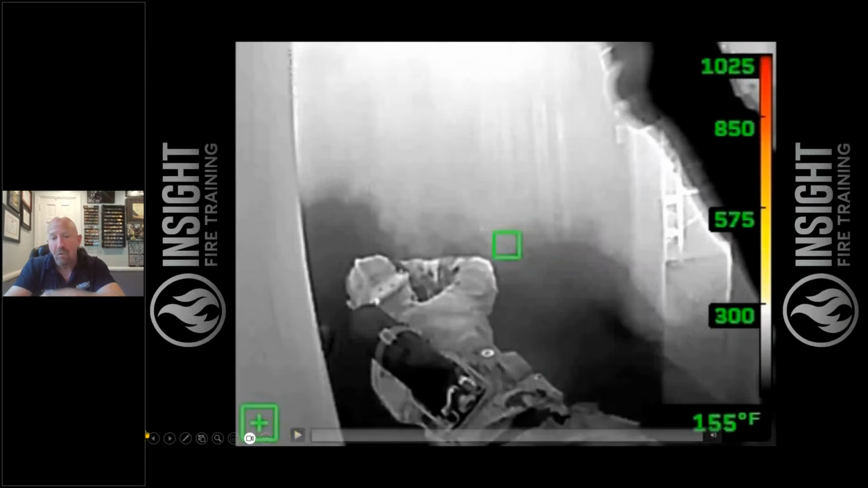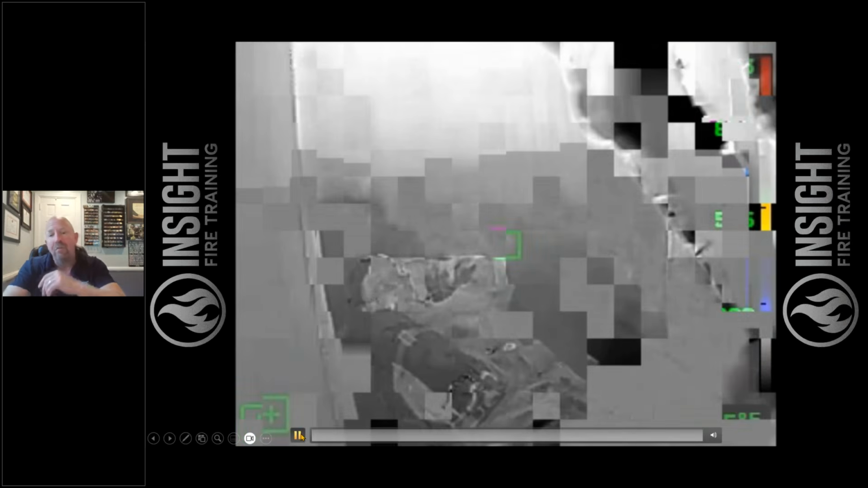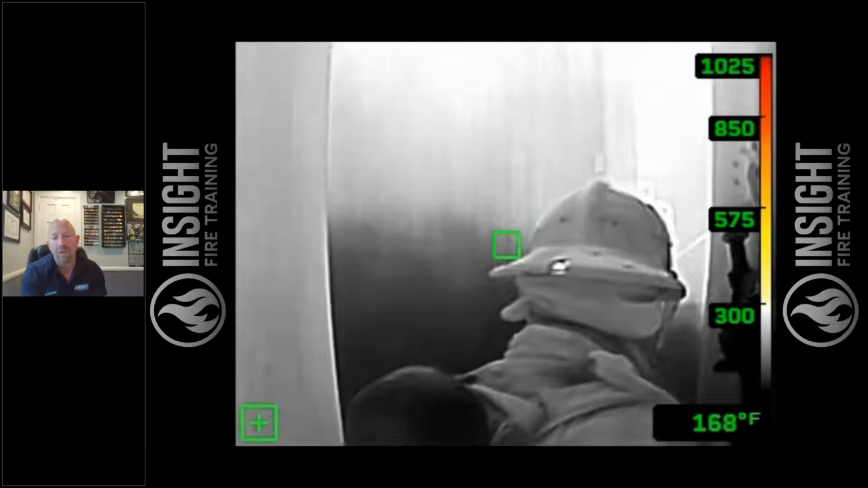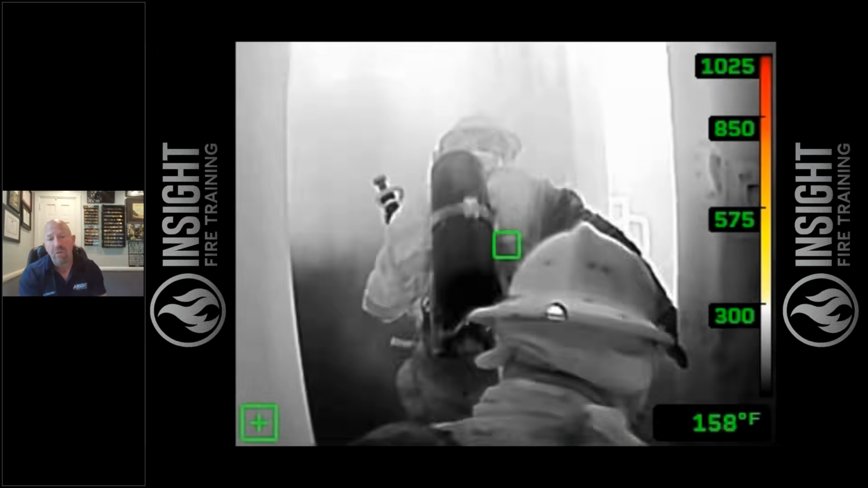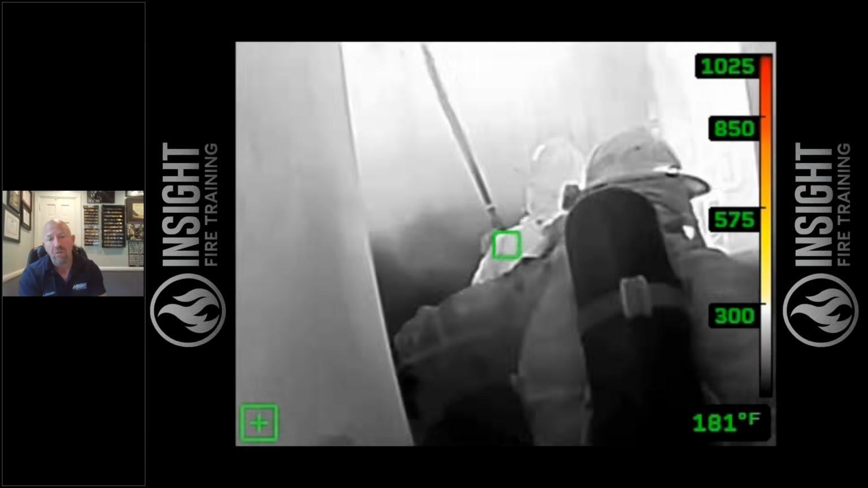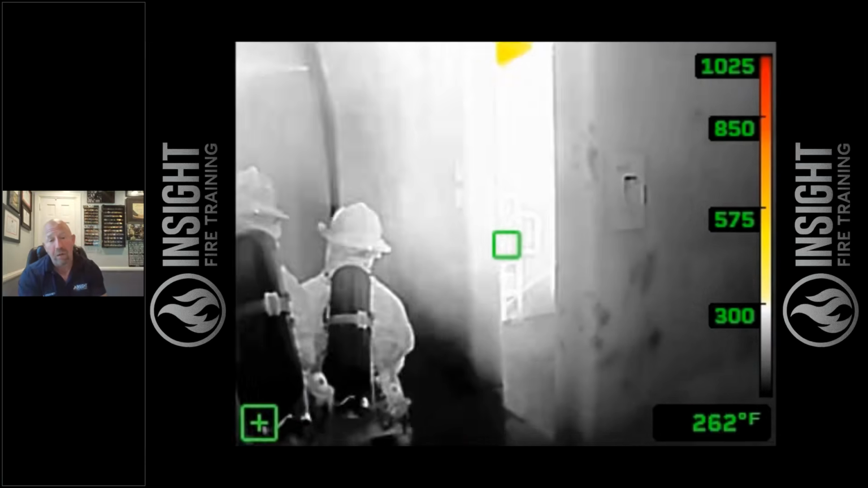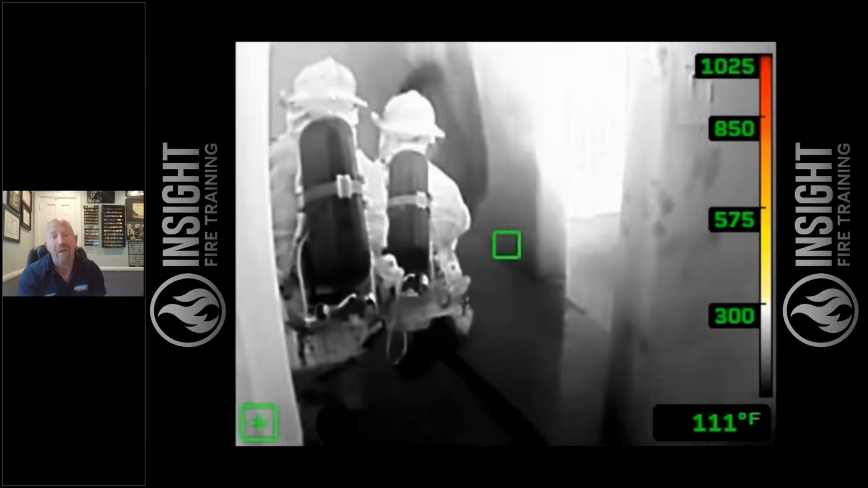Gives you a hint. Watch the video and see if you can pick up on it. They make entry, very short scan, did not turn his body 180 degrees. The nozzleman moves in without flowing and then begins flowing straight ahead, creating a Venturi effect, actually pulling air and heat going that way because the fire is behind him.